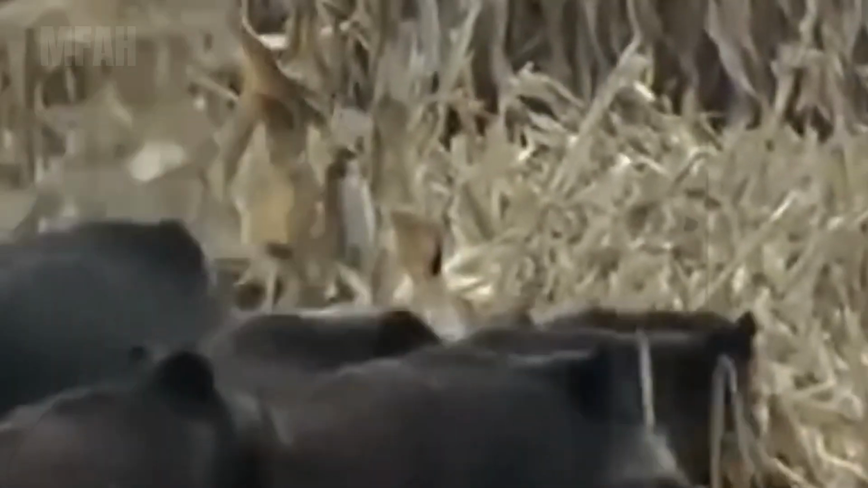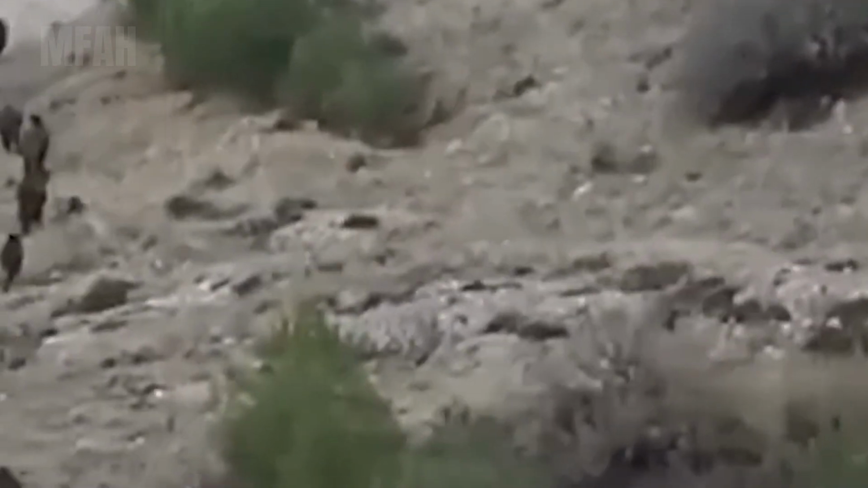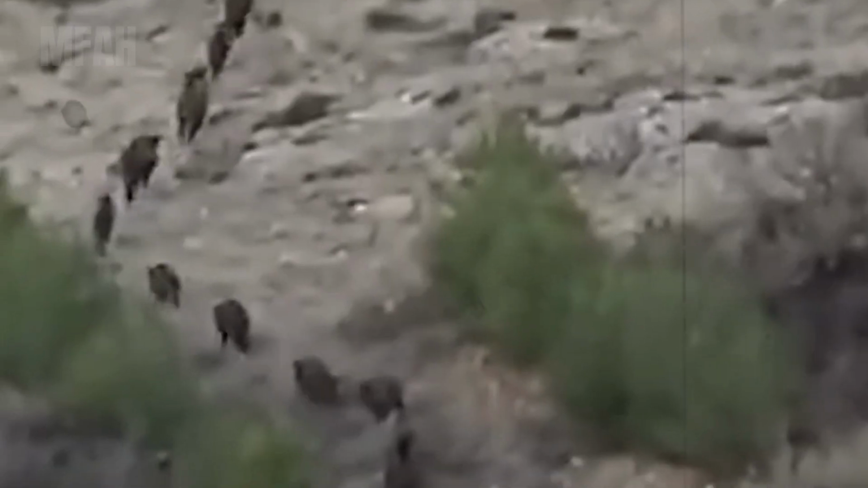But that very instinct to survive has turned wild hogs into a living nightmare. Not just for farmers, but for the entire economy, society, and natural ecosystem. You might think, how much damage can a few pigs really do? And you're right, a few pigs aren't scary. But millions of them? That's a full-blown catastrophe.